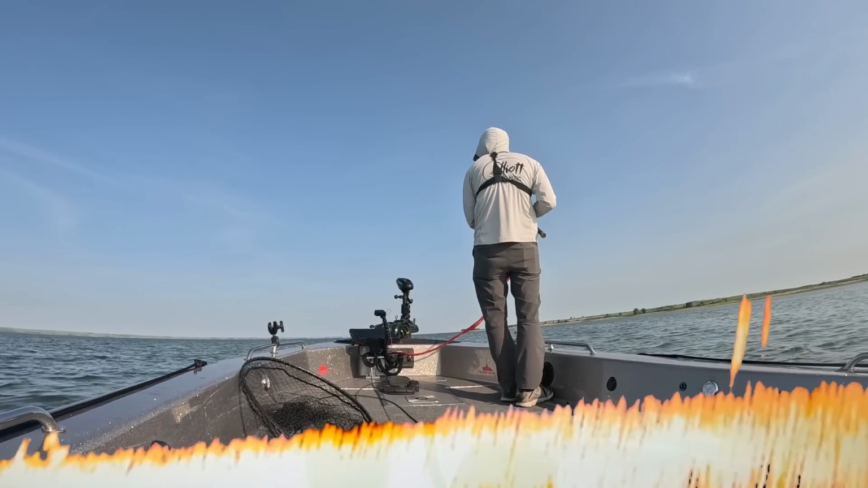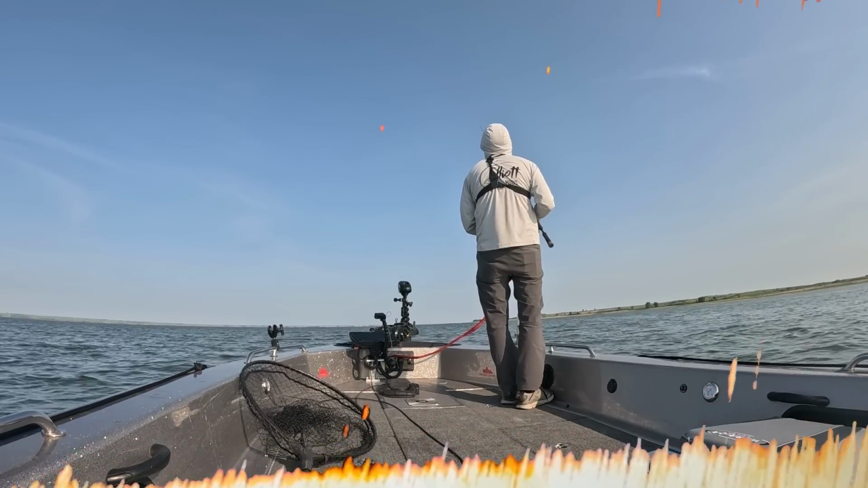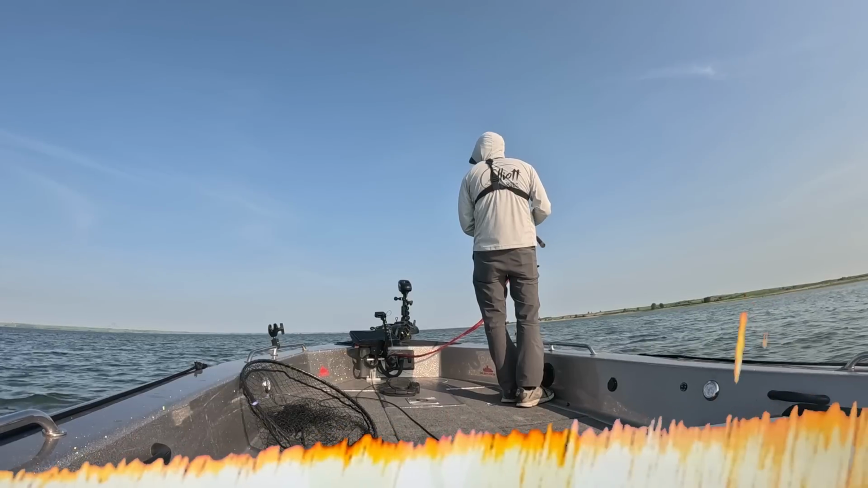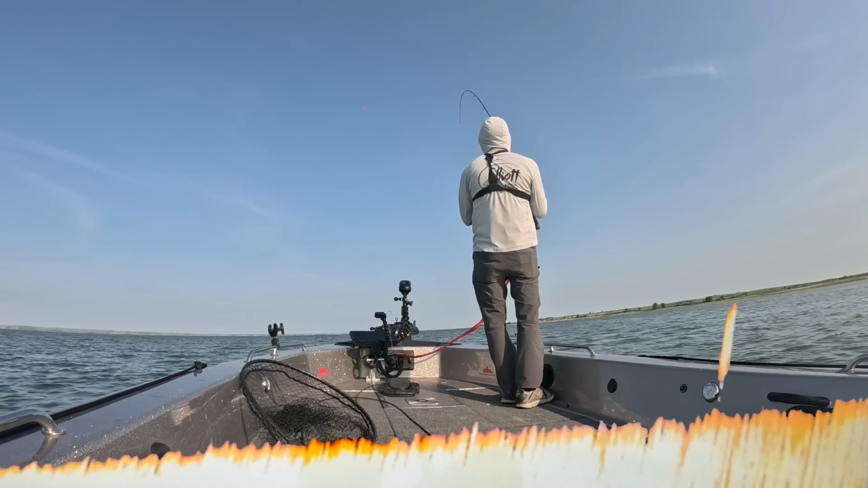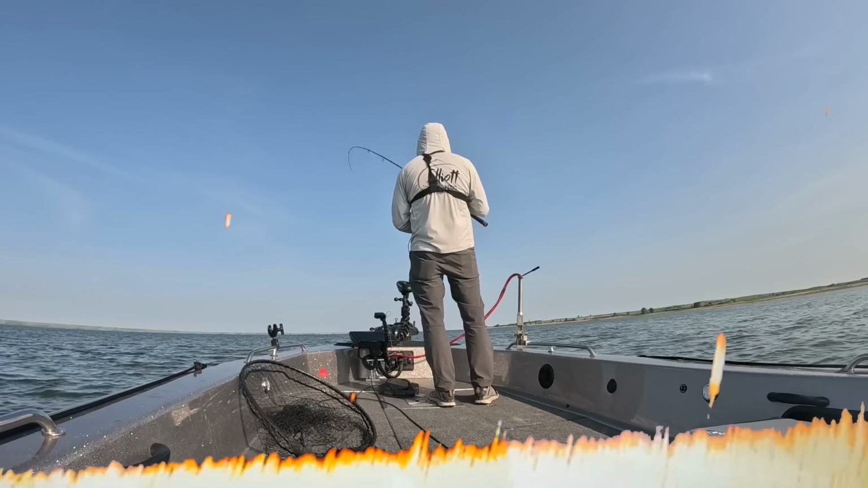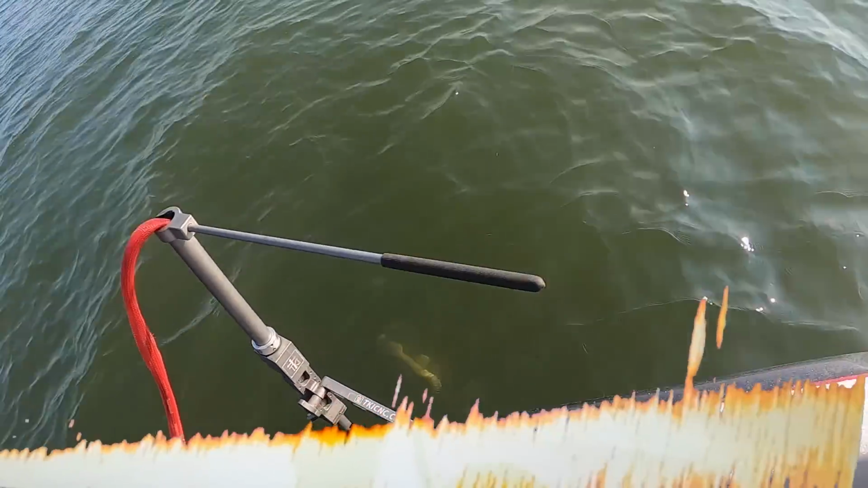Couple out there. Ooh, we hit him right in the head. You can see the jig going down right next to him. Yeah, right there, there's one. Oh man, I love it. Well, that was literally, I think, my second cast. We'll take that on the old Jerk Minnow. Come here, buddy. That is a good way to catch them in my book.